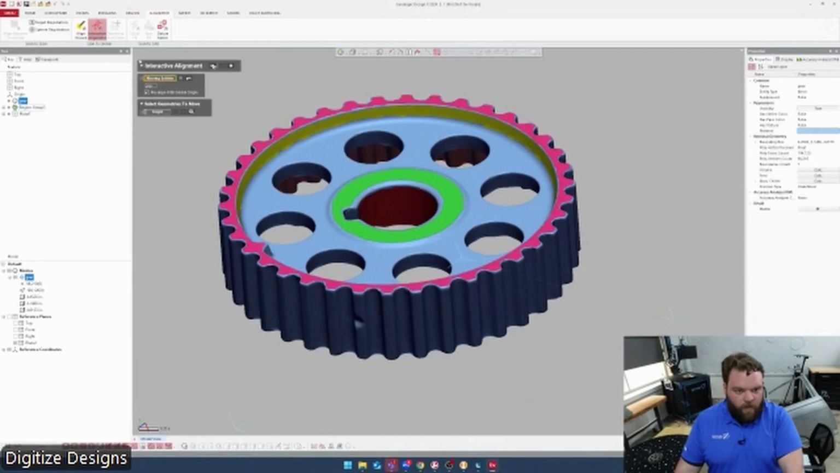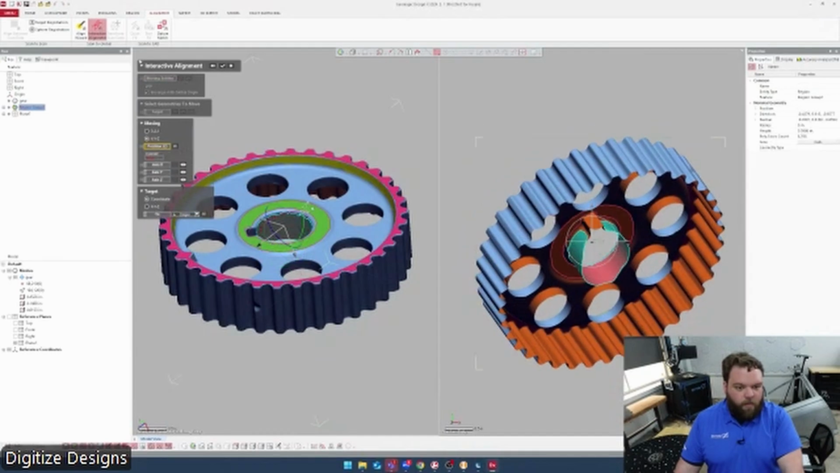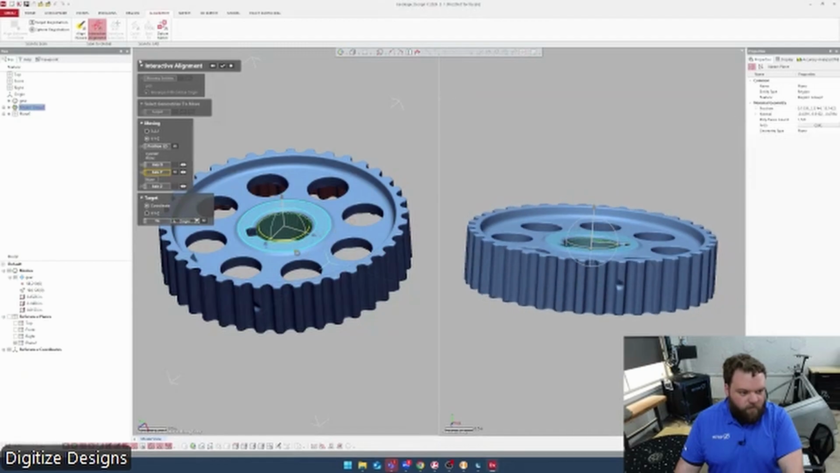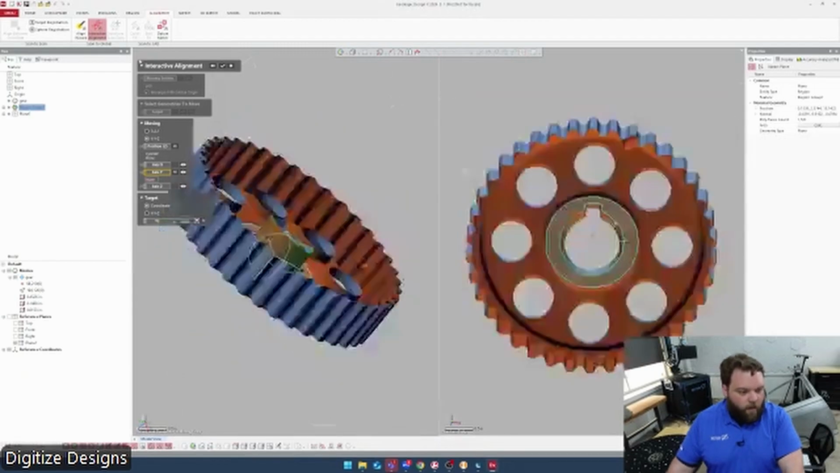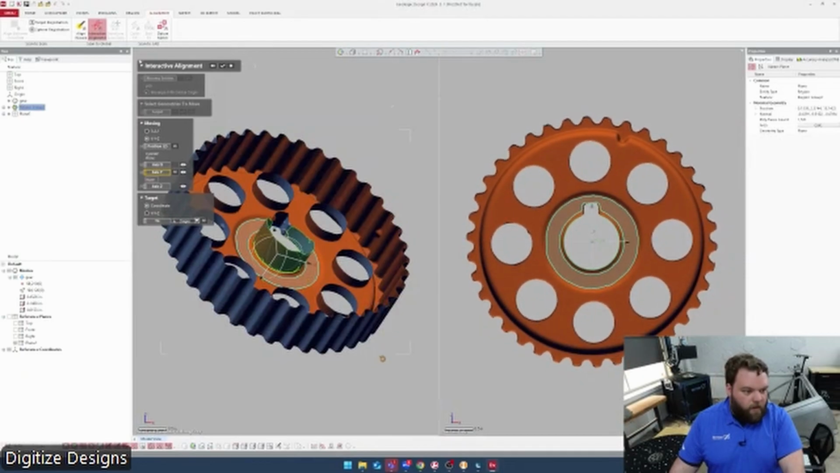I can just jump into my alignment tool and say, I want my origin to be where that cylinder axis intersects that plane. I want my up direction to be that. And I don't have a reference for that last direction because it's just rotational, but I could eyeball that one, or I could grab a third reference, but I can just eyeball that keyway to the top there.